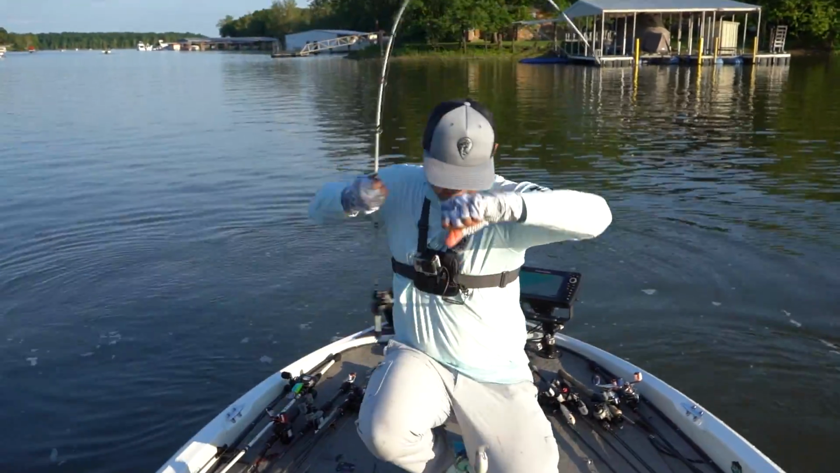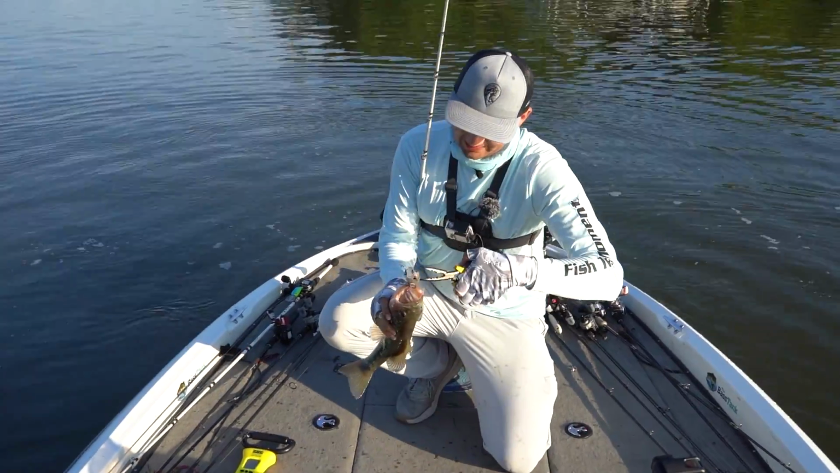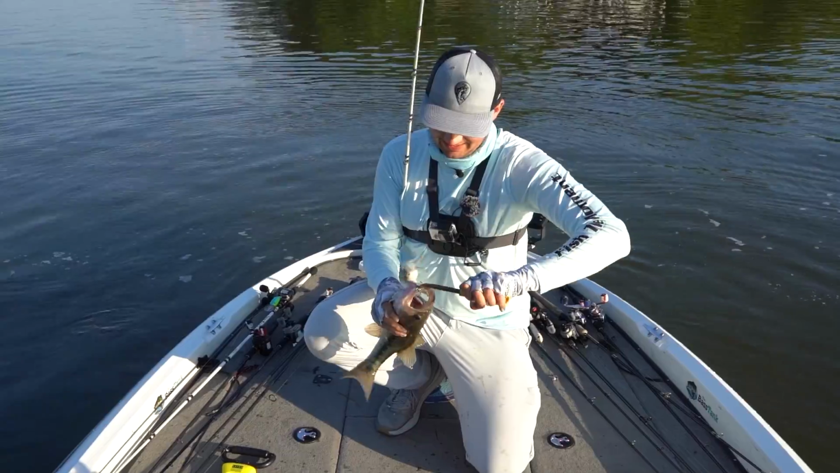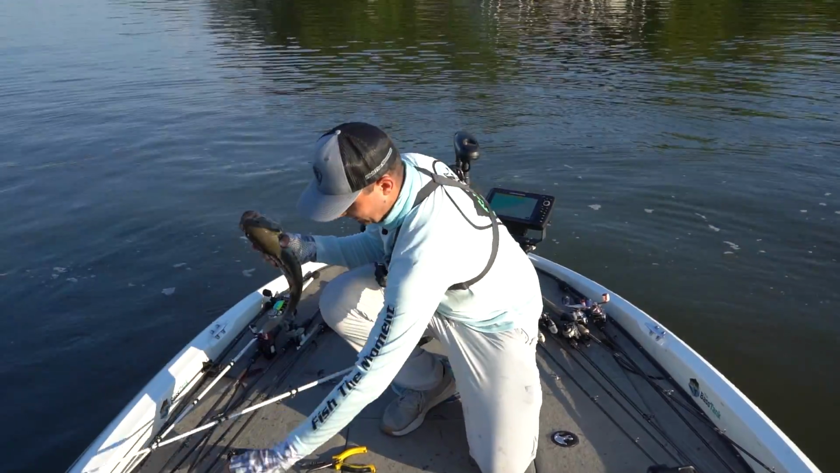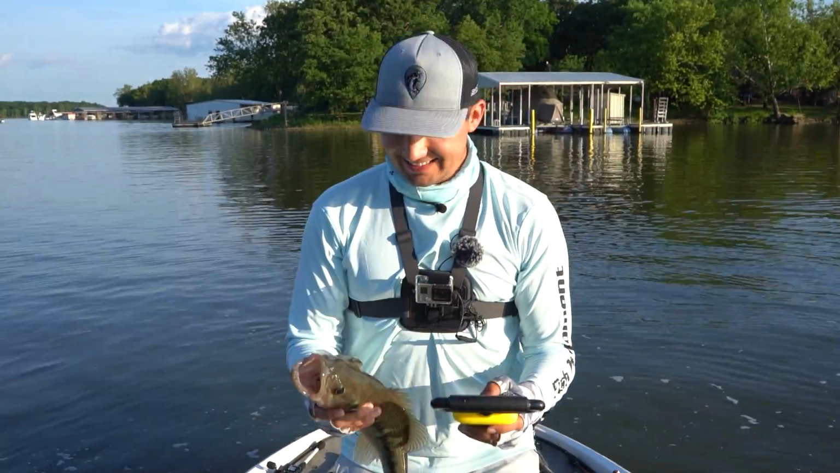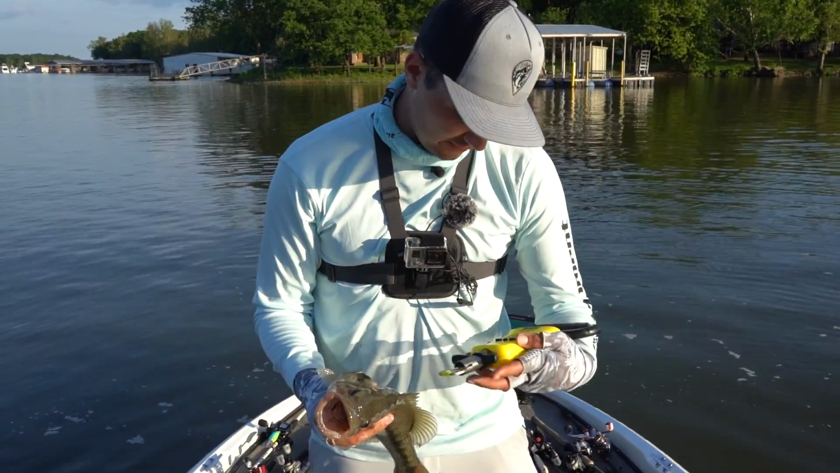Oh, that was probably not the best decision, but got the result anyways. One hook in them. That's a big spotted bass. Let's get this guy unhooked and see if we can't get one more really quick. Get the scales going, guys. This is like last minute heroics. You know me with the last minute heroics. Oh my gosh, I'm fumbling everything.